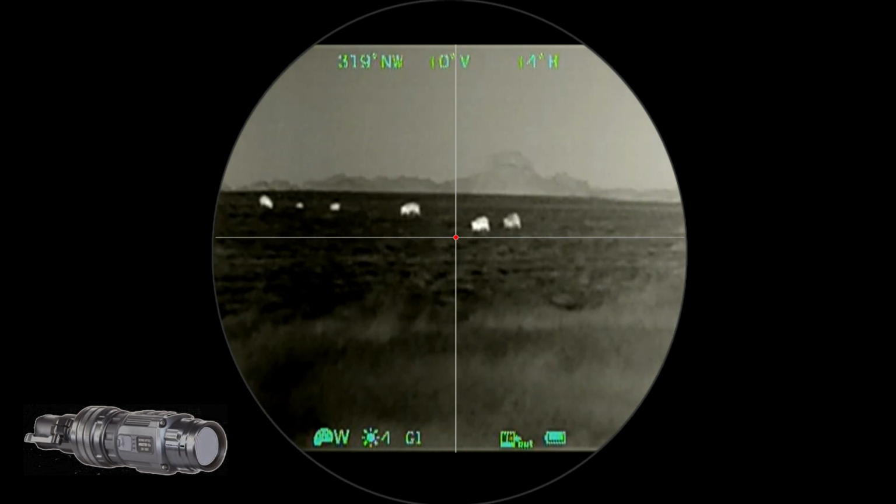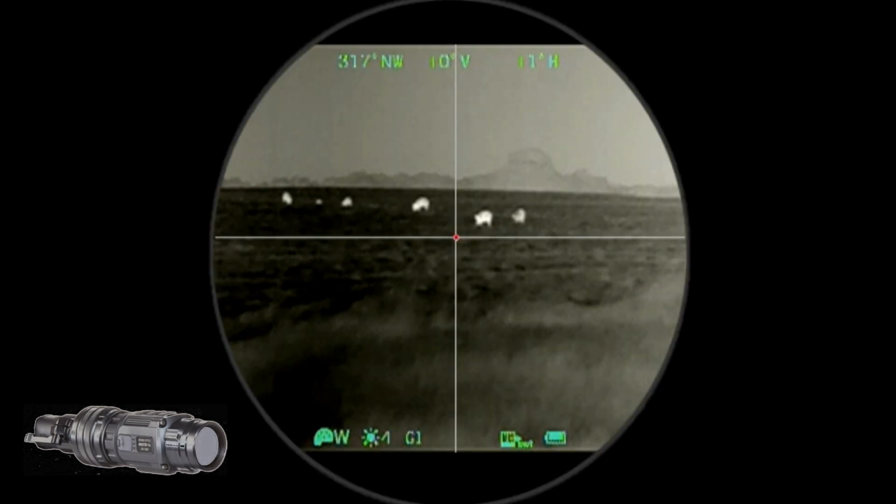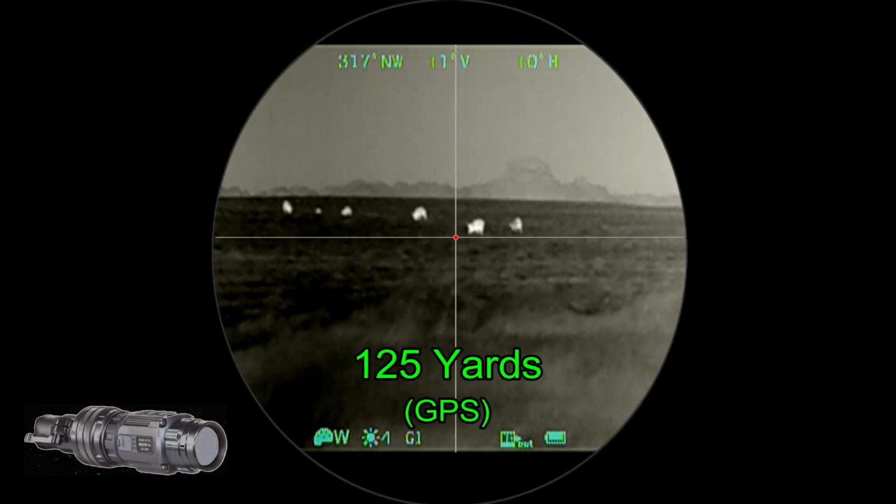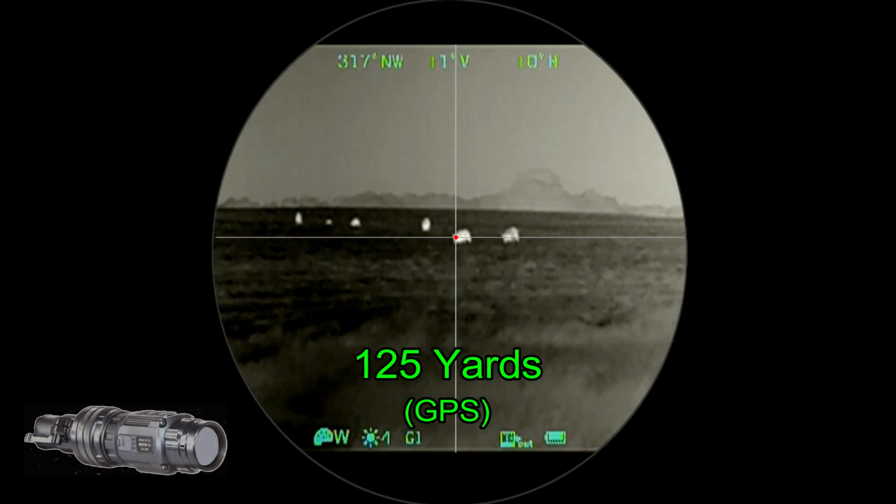Now this is a pretty good rendition of what it looks like when I look through the daylight scope, seeing the Hogster-C thermal clip-on on the front of it. So this is my view. I've got an illuminated reticle with a nice red dot in the middle, which is really nice. As you can see, the weather conditions are not good at this point. The wind is blowing directly towards the hog, so I'm not going to have a lot of opportunity to wait around before shooting, so I'm going to go ahead and start now.